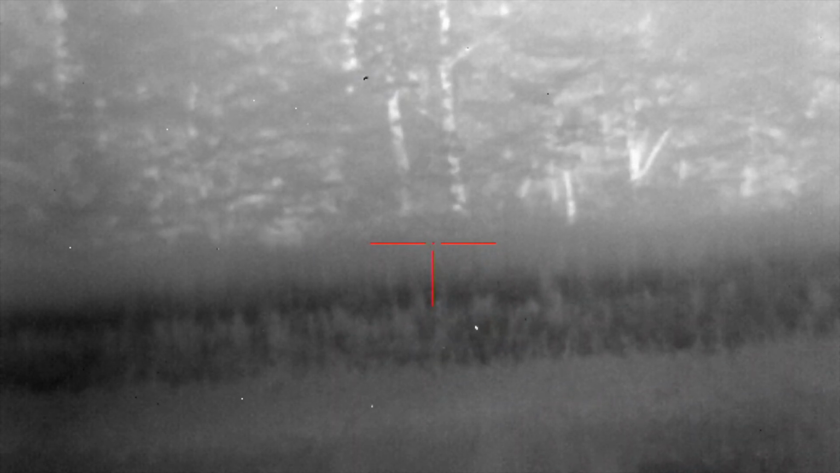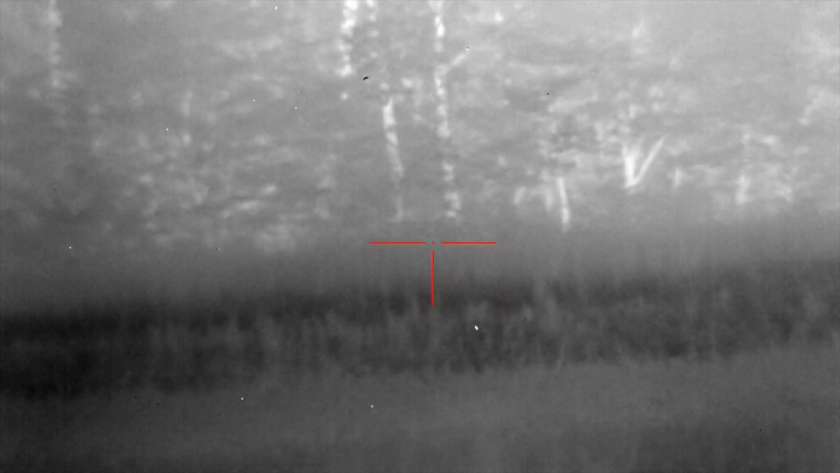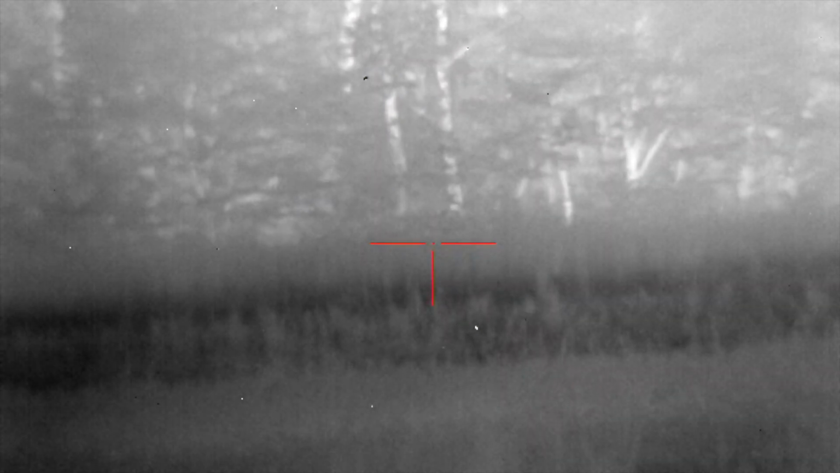Alright guys, we are at spot number 2. Grass is a little tall, but there's a lot of coyotes here, so maybe they're willing to come out into it. We'll start out with some howls just to see if we can figure out where they're at, see if we can get them fired up.